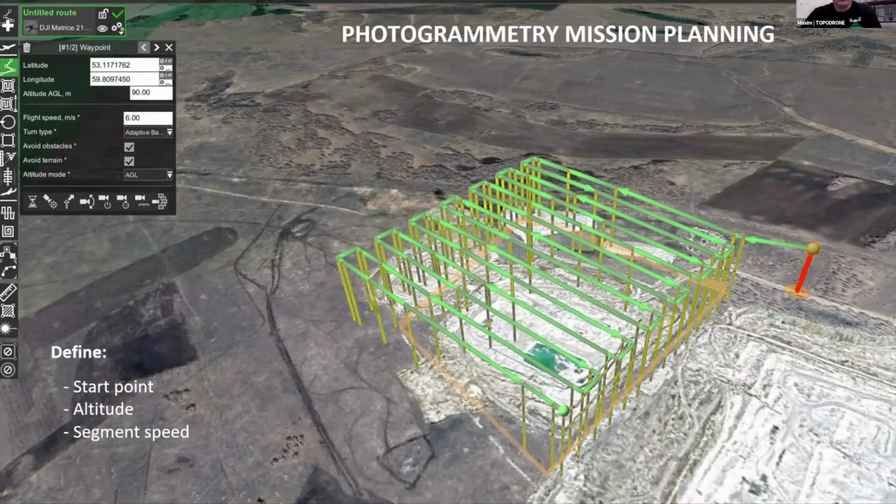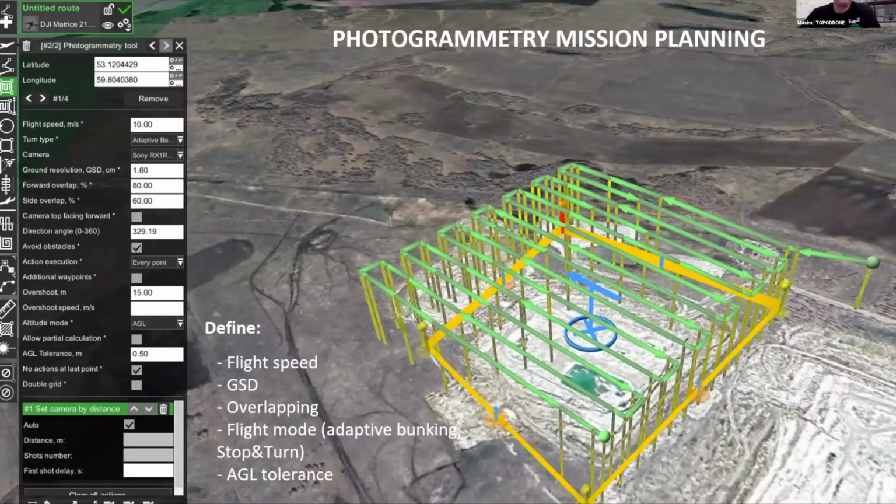Next step, I would select the photogrammetry tool, just the simple photogrammetry tool, and I will set up flight speed and the type of turning of the drone. I would set up ground resolution, GSD. But one thing which can be improved in UgCS is that it's better to set up not only GSD, but also flight altitude.